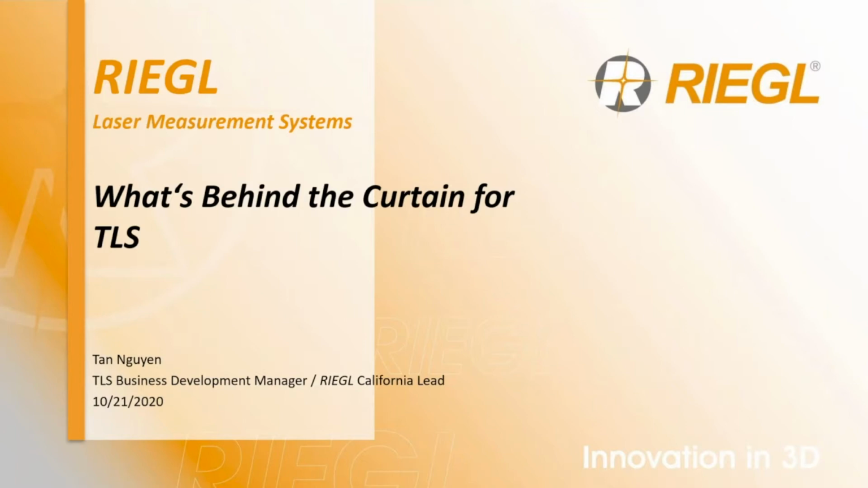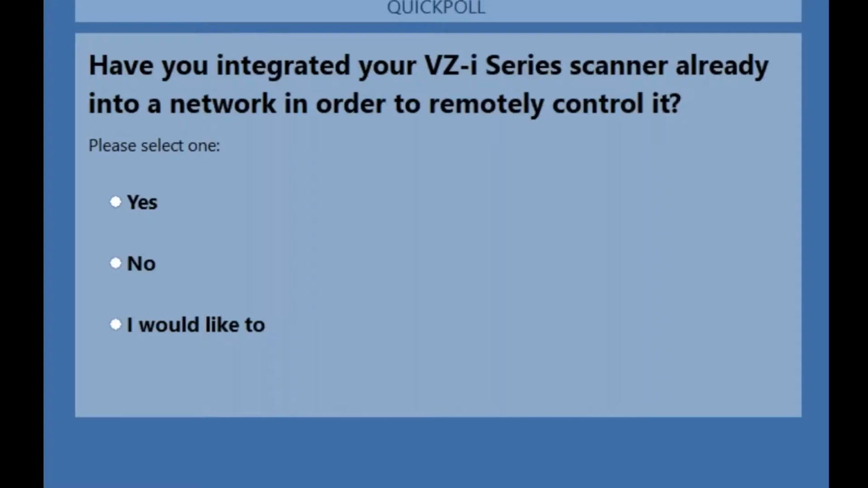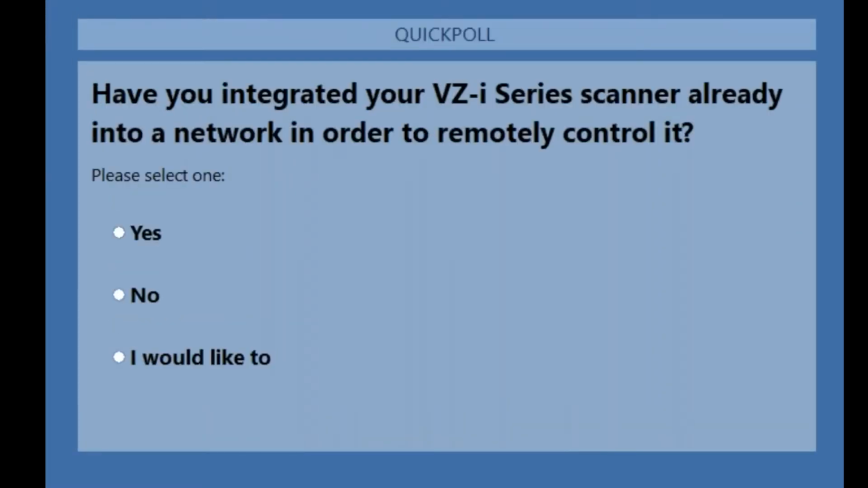But before we get started, I'm going to go ahead and post a couple of poll questions. If you can answer them, that'd be great. I'm going to launch the first one. The idea of this poll question is to see who's utilizing the available network capability on the I-Series scanner. So far, 27% say they have made use of the network, 60% say no, and about 13%